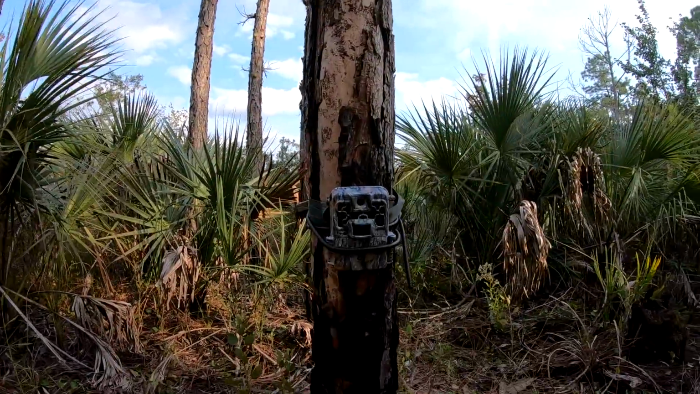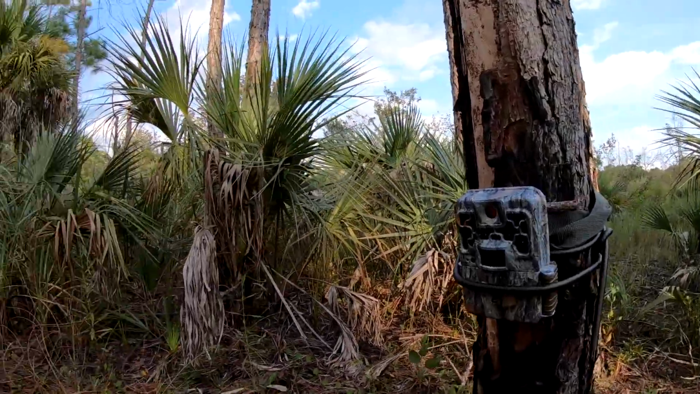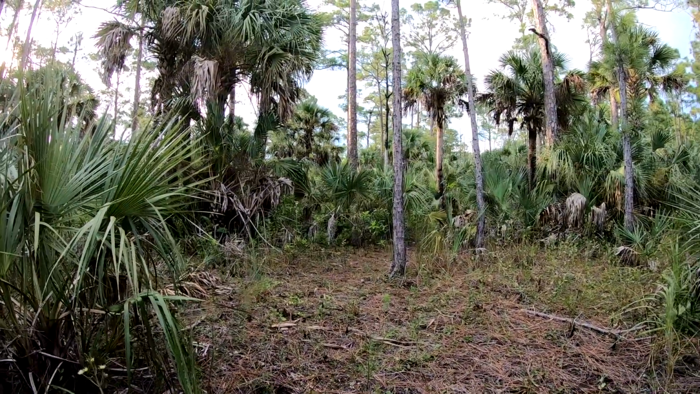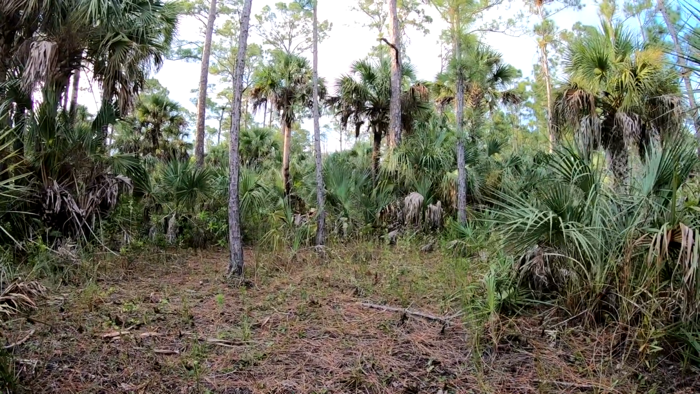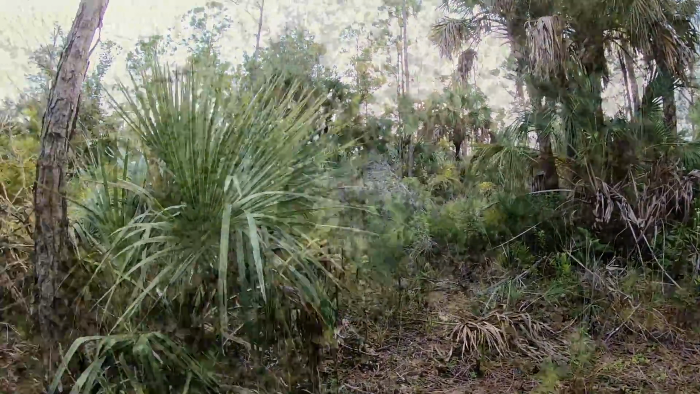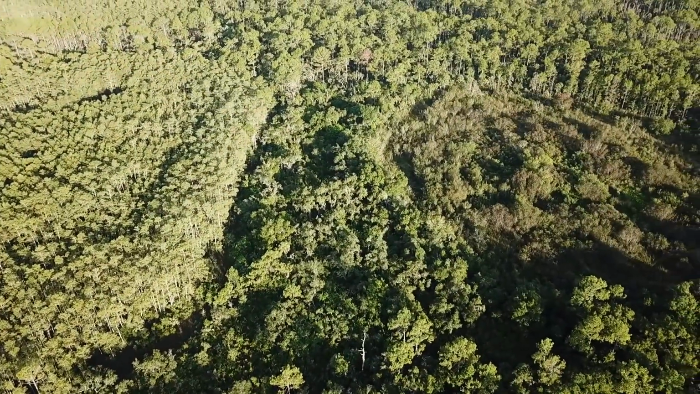There's the camera right there. I just had it set up on this little clearing here. It's not on a trail or anything, so there shouldn't be any humans out here. But it's about the only spot I could find with a clearing big enough to set it out. I'm going to put in some drone footage right here and let you see.